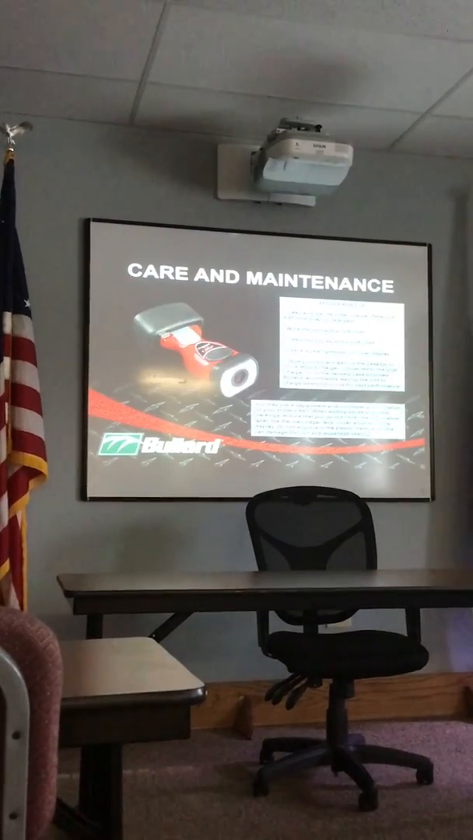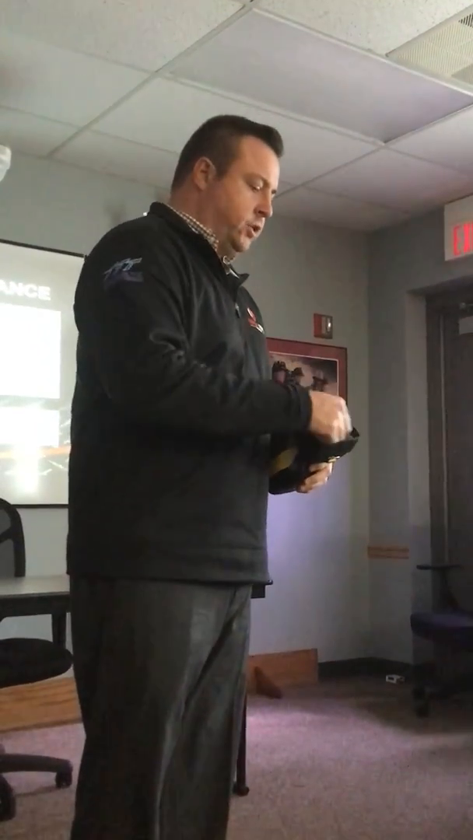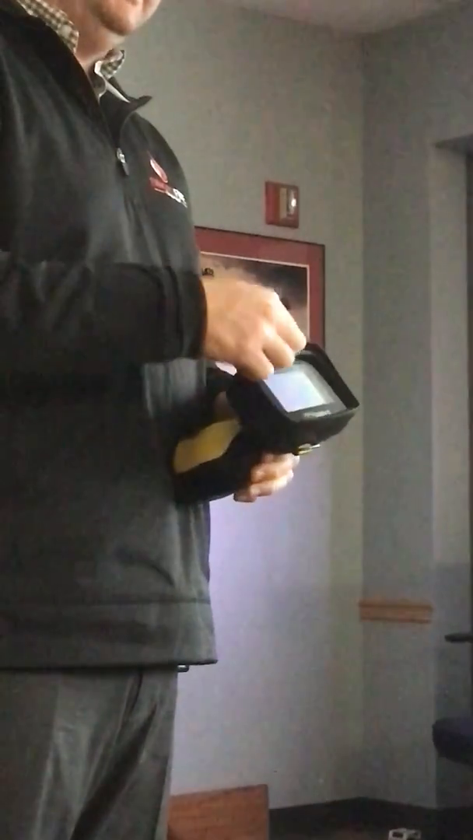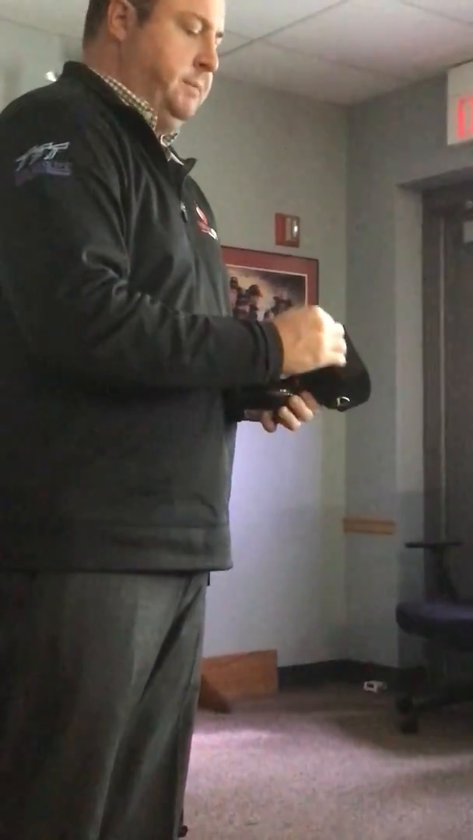Care and maintenance. Like I said, these can be completely submerged underwater, so if you get a good fire, you can fill up a bucket with some soapy water, dunk it in there, give it a good cleaning. This screen here is actually a protective screen, not the real screen. So if you get a really good fire, sometimes some condensation and dirt and stuff can get in here. Just 4 little screws here, you can take this off, give it a good cleaning, and just put it back on. So the real screen's back here.